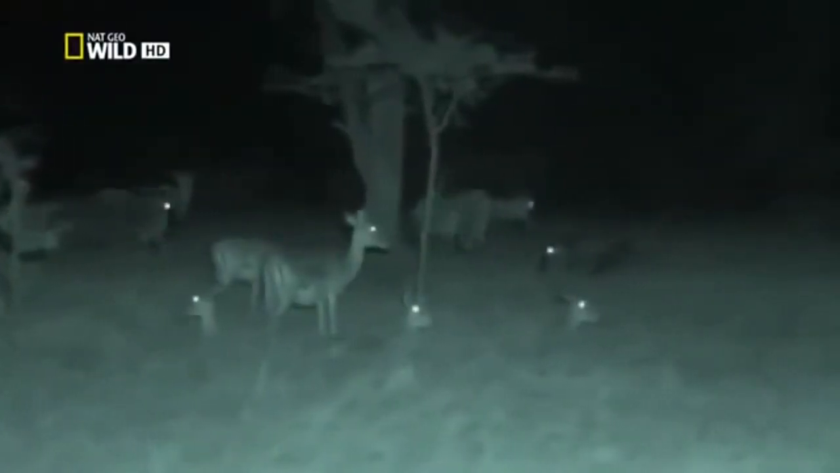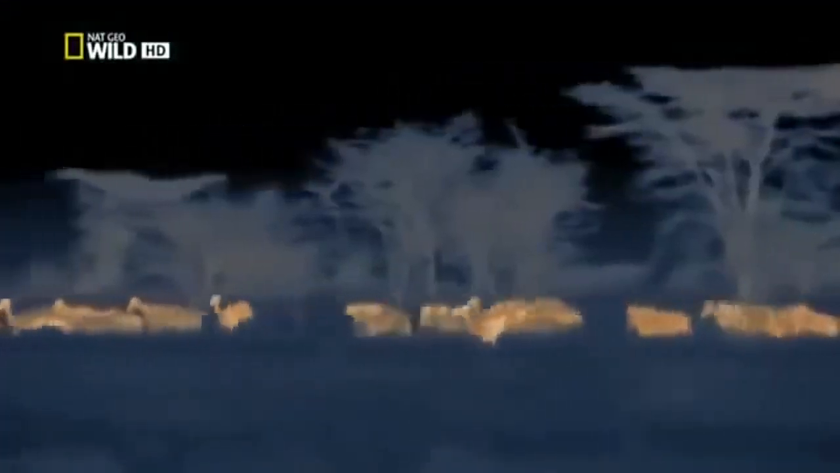Now there is a lion on either side of the unsuspecting herd. And the chaser sets things in motion. Her heavy footsteps flush the herd towards the catcher. The chaser can hear the desperate bleat of a topi. She heads towards the sounds of a struggle. The catcher squeezes the topi's windpipe in a death grip.